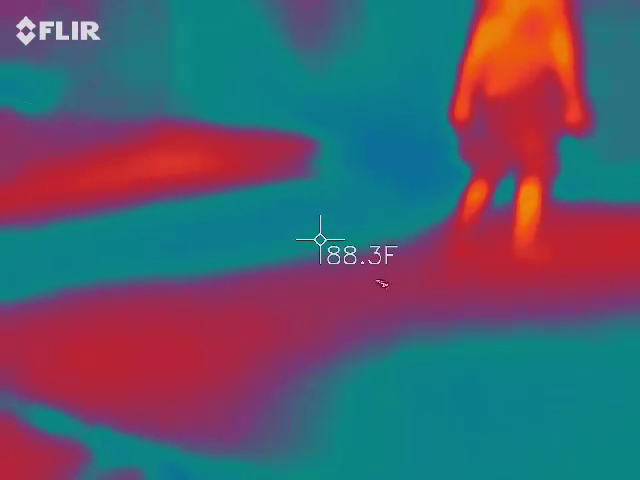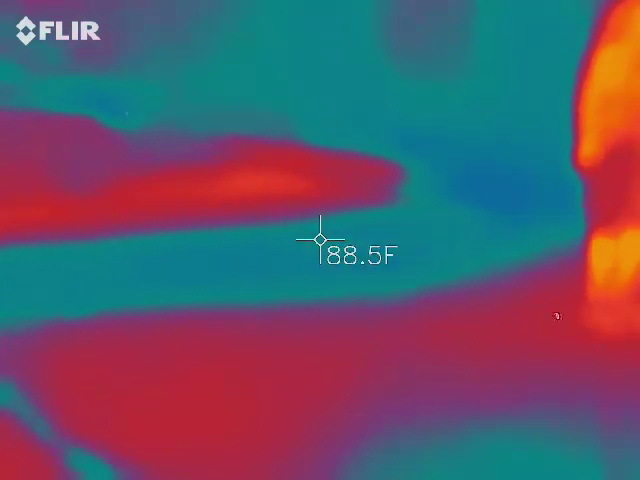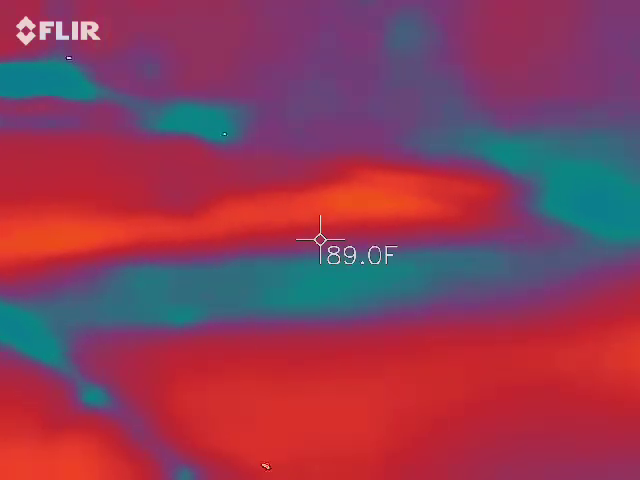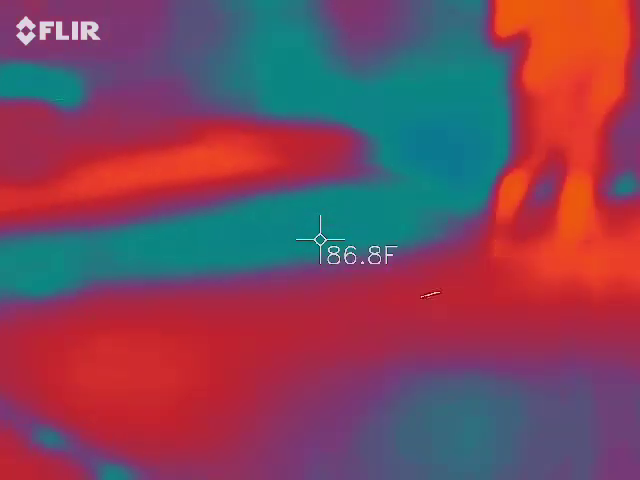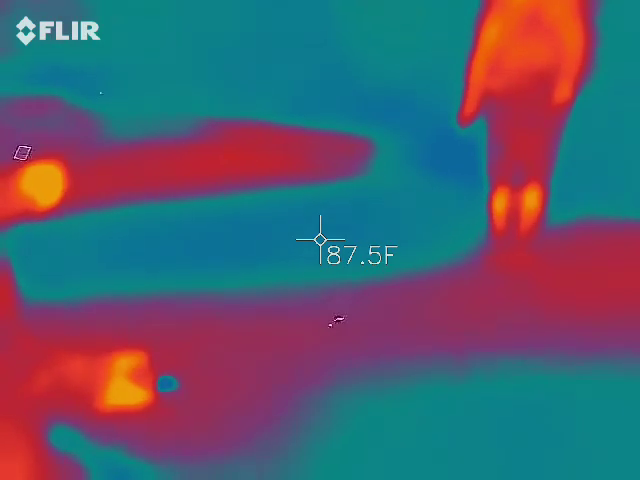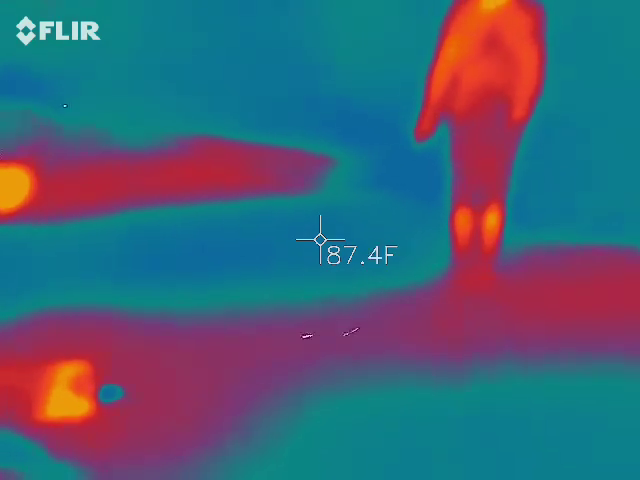So where are the thermometers? Who's got the infrared thermometer? Who's got the red laser thermometer? All right, so shoot right where I'm standing. I heard church girl. They are definitely. What's the temperature there?